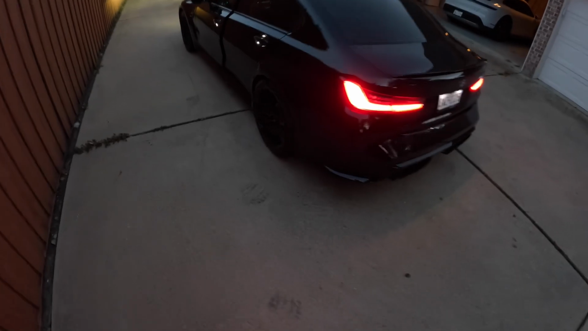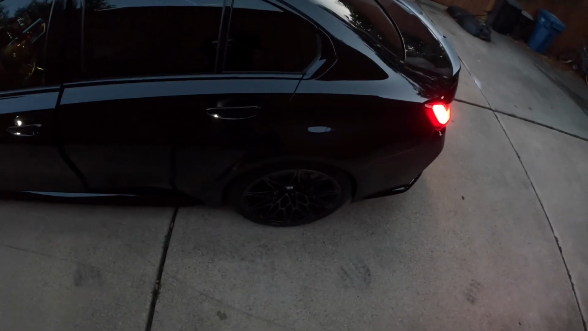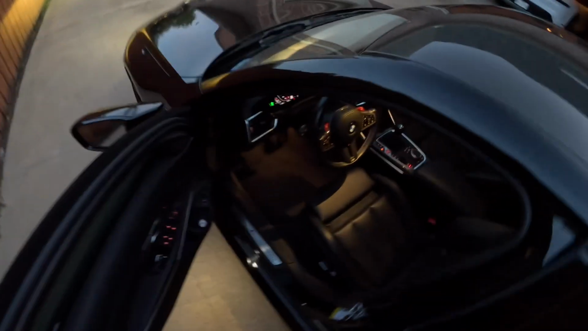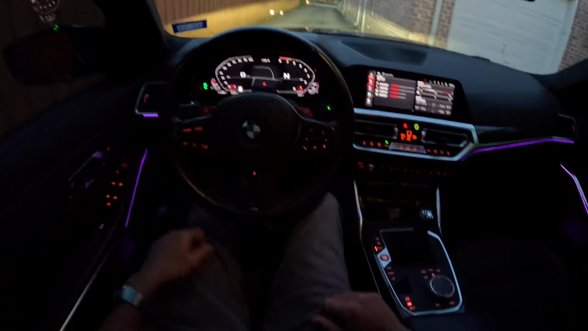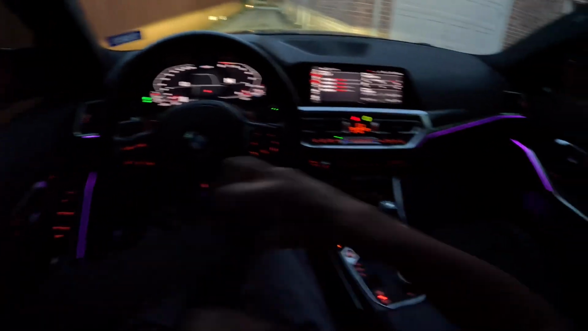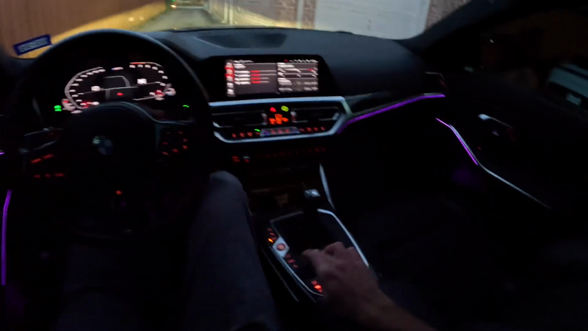I also have black exhaust tips and I have the carbon roof. And I have these wheels, I forgot what the exact style is, but I really like the way they look. They look amazing. Well, let's get this thing out on the road.